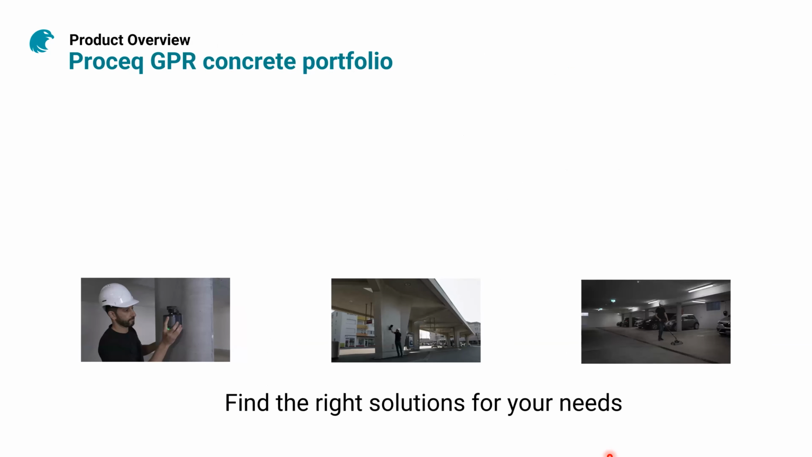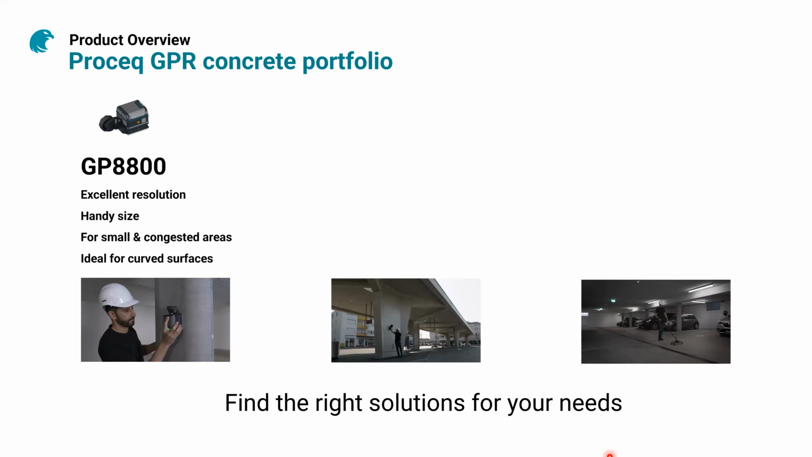The applications for the different sensors: you have first, as a reminder, the GP88. Very successful in building areas, congested areas, close to columns, edges, or curved surfaces, like the column that we've seen in the movie here. The handy size.